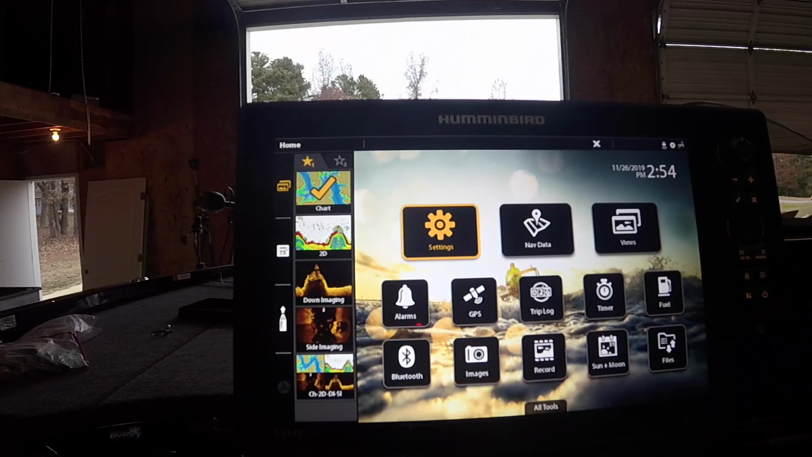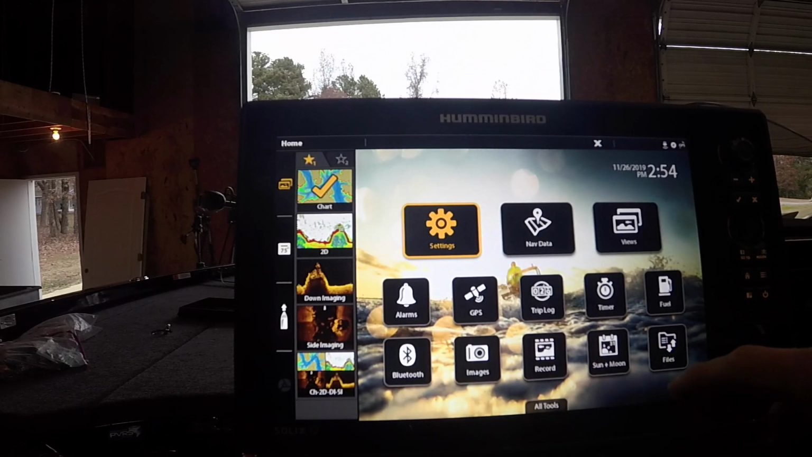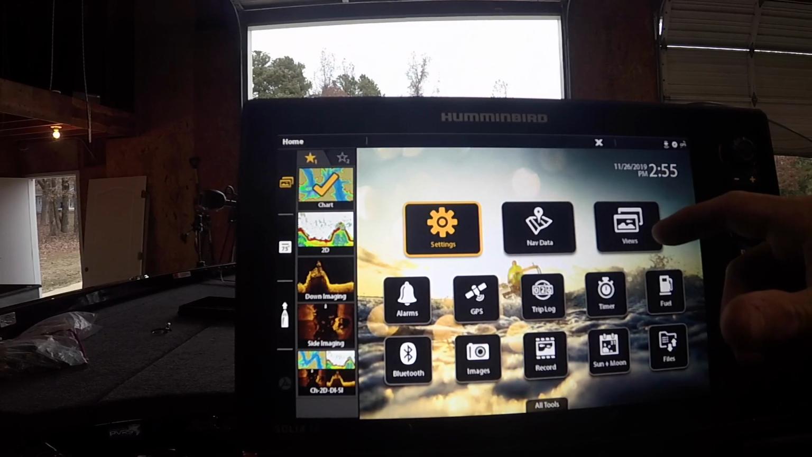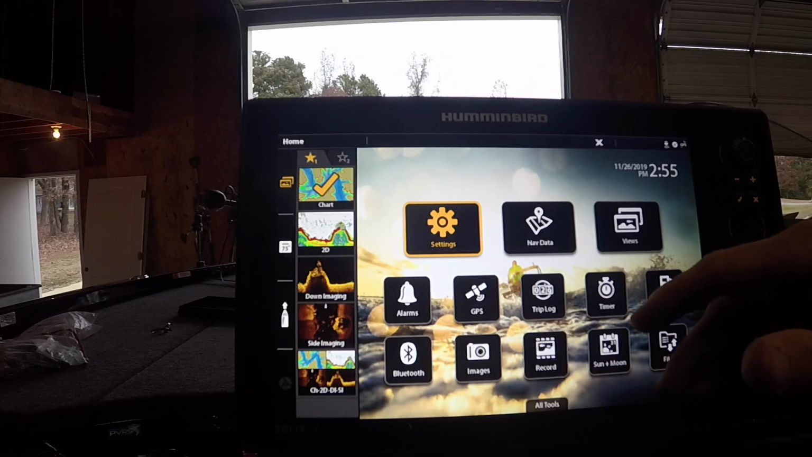First look at the Humminbird Solix 12 Gen 2. I just got them on the boat, haven't even been in the water yet. I'm learning, but I want to share with y'all kind of. So right here's the startup screen. You can tell I ran Helixes last year.